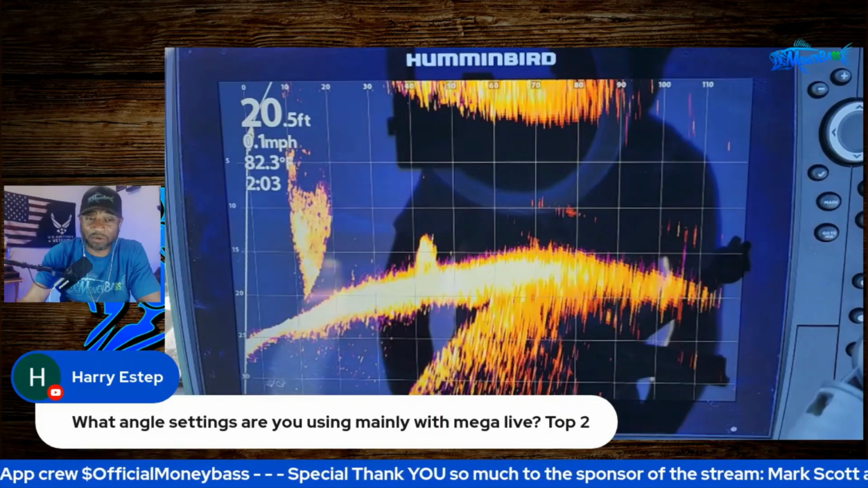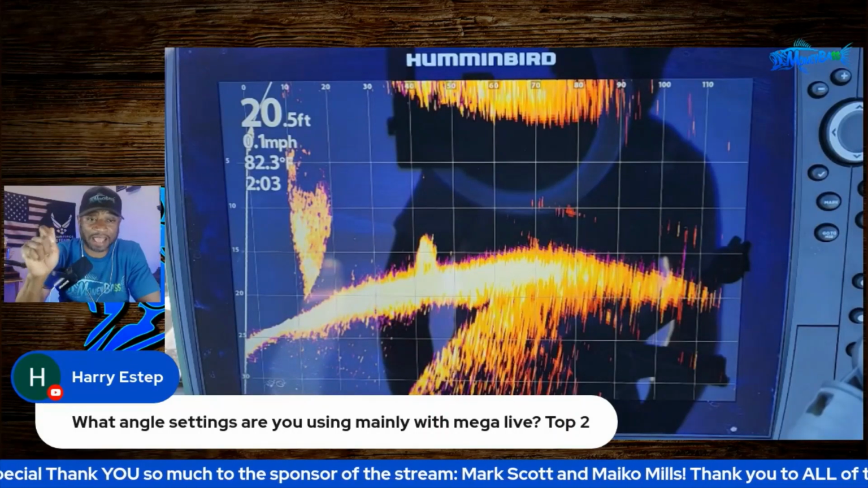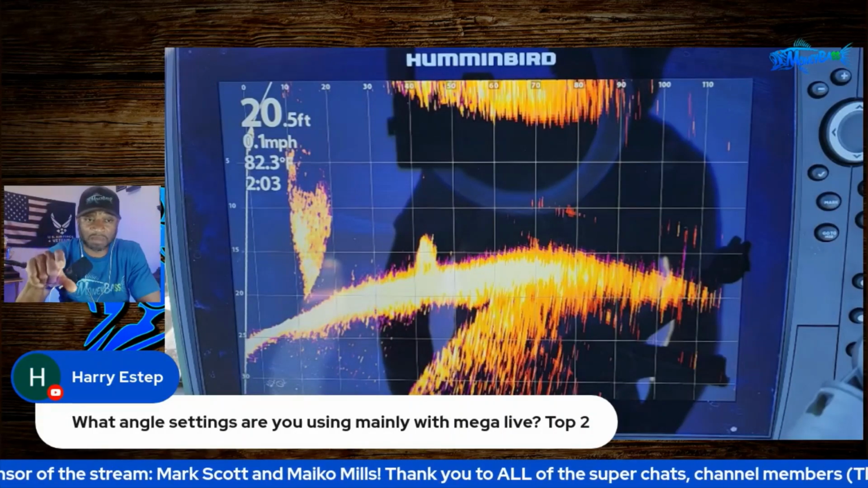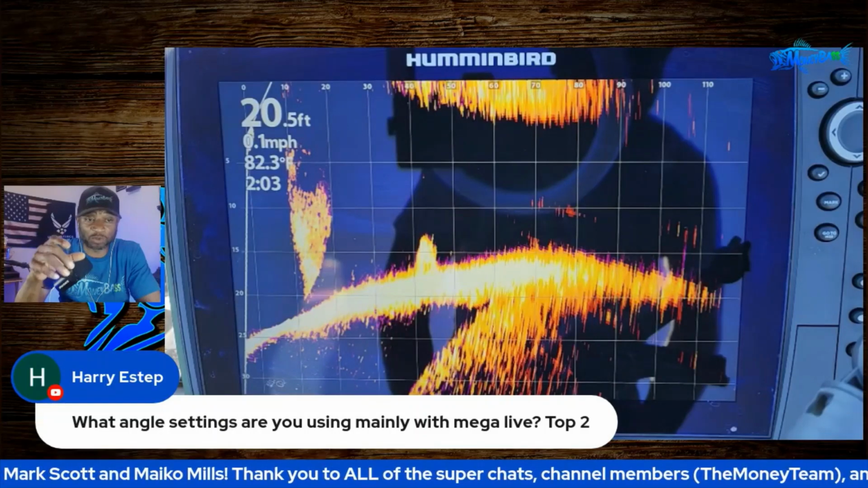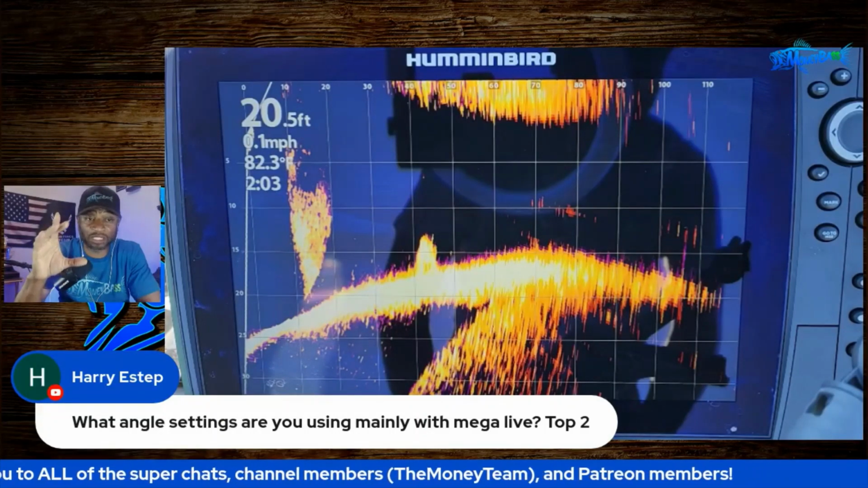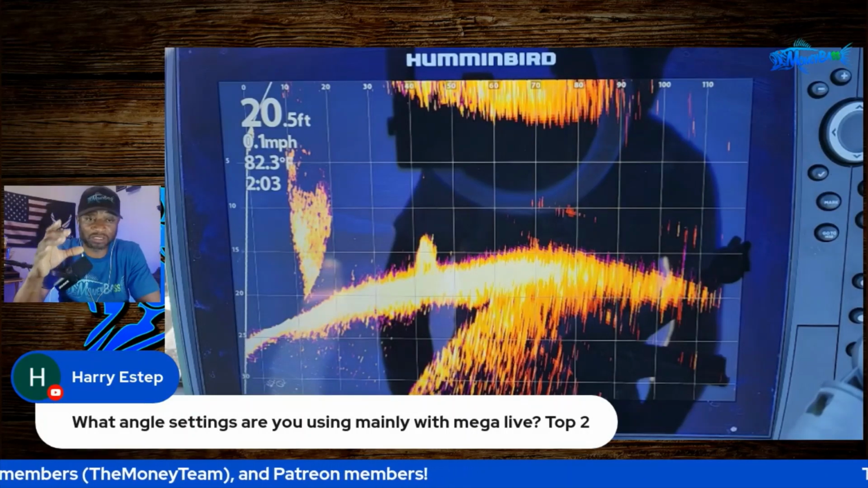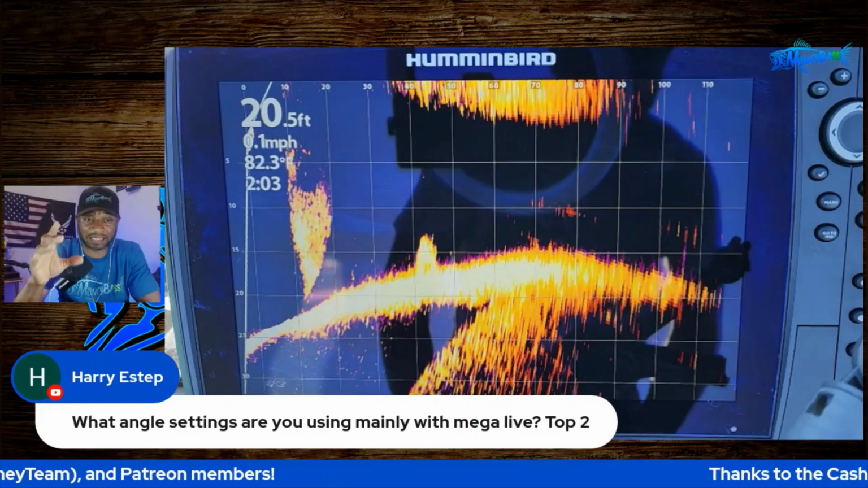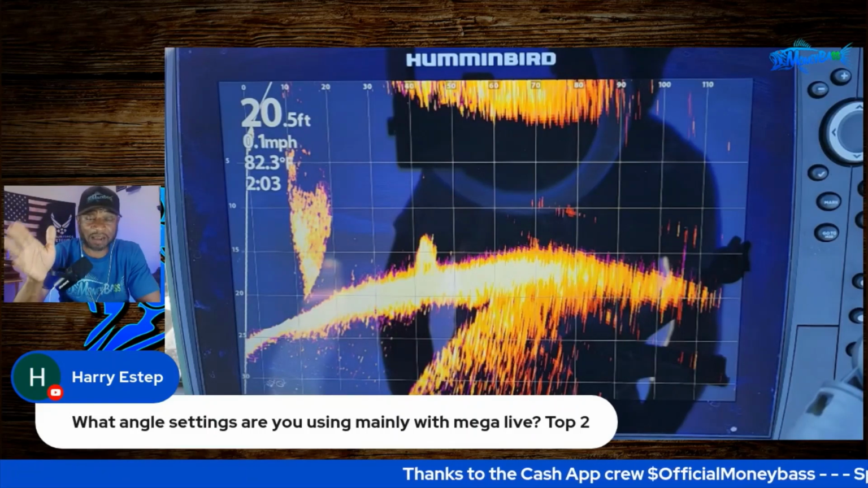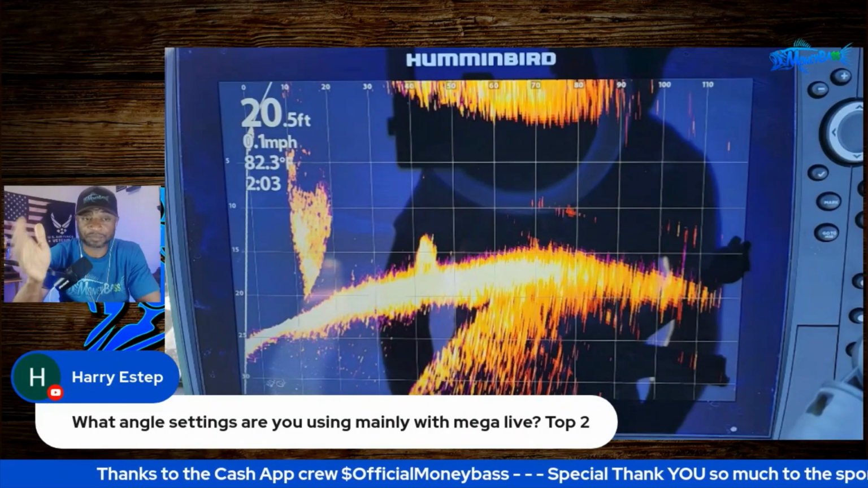And then the angle of the transducer, guys, what I do with that is I will cast a bait out there and I will watch it hit the water, and I will be watching my live system at the same time. If I don't see it when it hits the water and I know I'm within that cone, I will angle it up a little bit more. And then I will make a few more casts until I'm able to have it angled in a way to where I can see my bait hit the water out to 70, 80, 90 feet. Even 100 feet, I can see my bait whenever it hits that water.